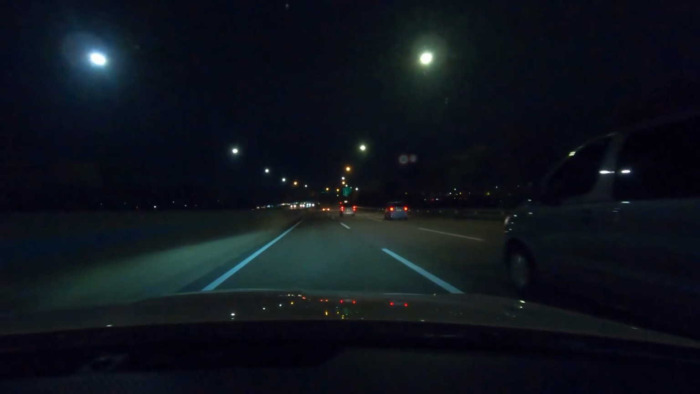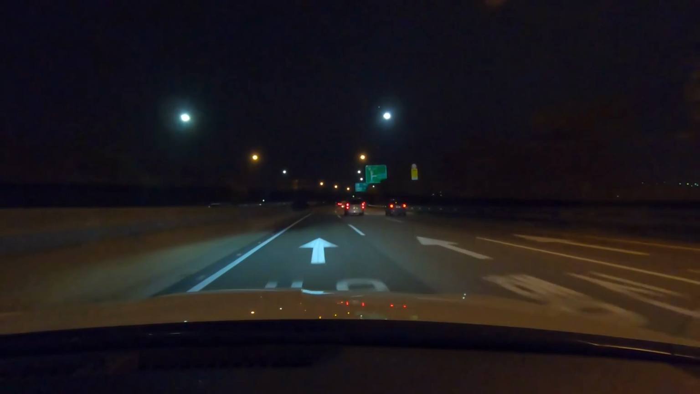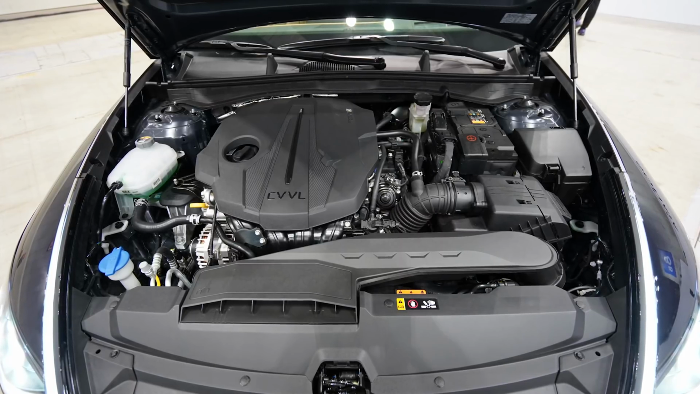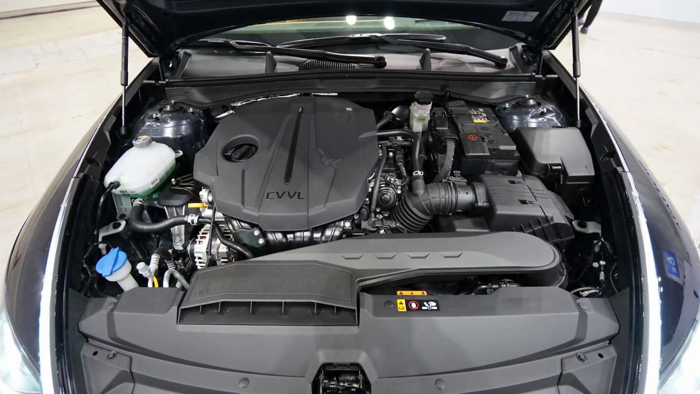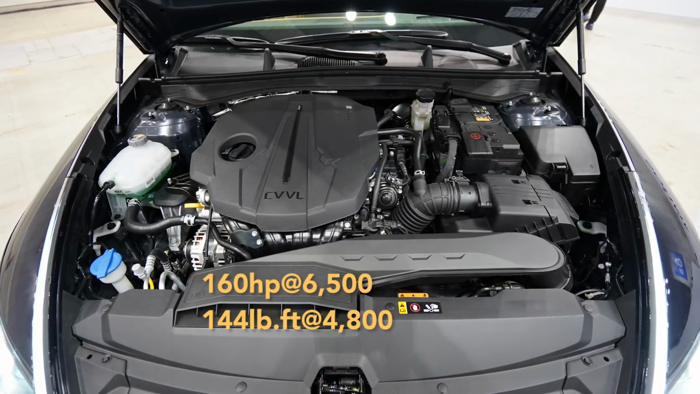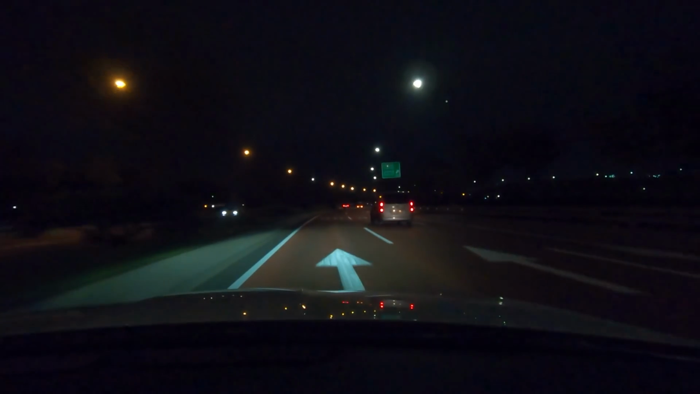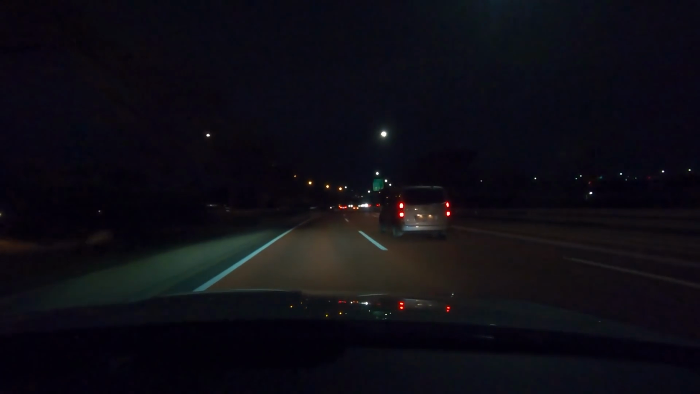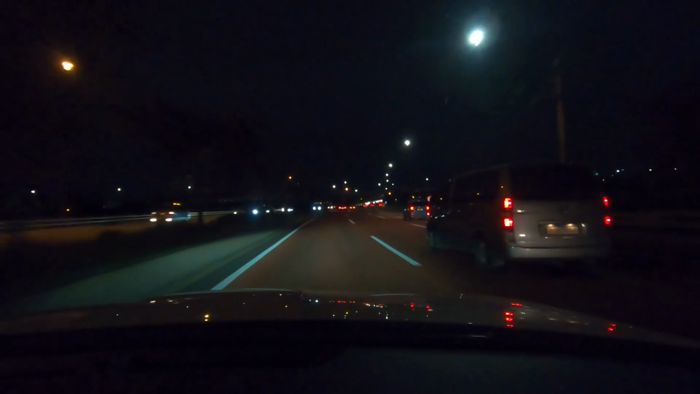Generally, many people ask me, because this car with the 2-liter multi-port injection gasoline system only makes about 160 horsepower, and many people say it only has 160. To be honest, it feels okay for commuting. It's tuned for efficiency.